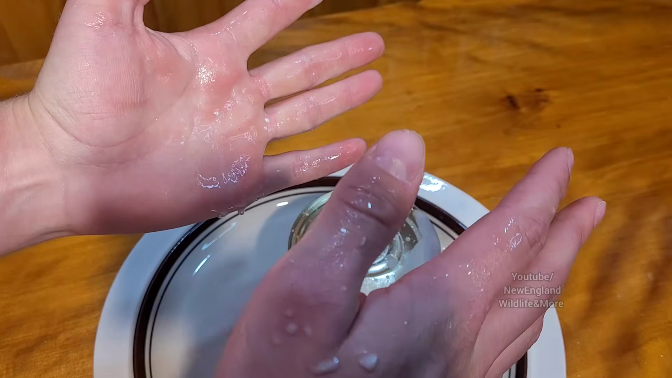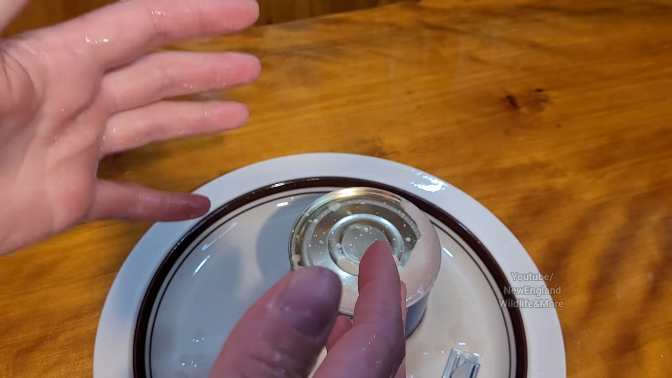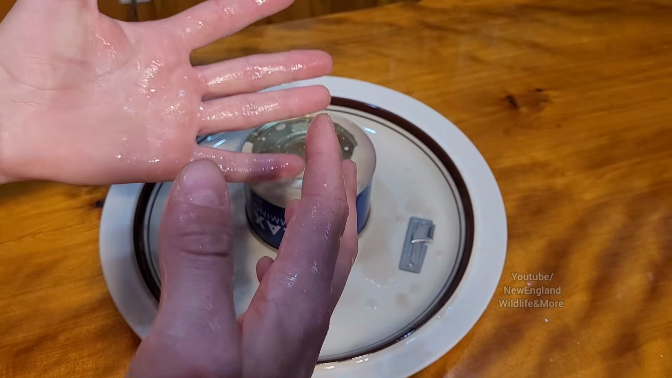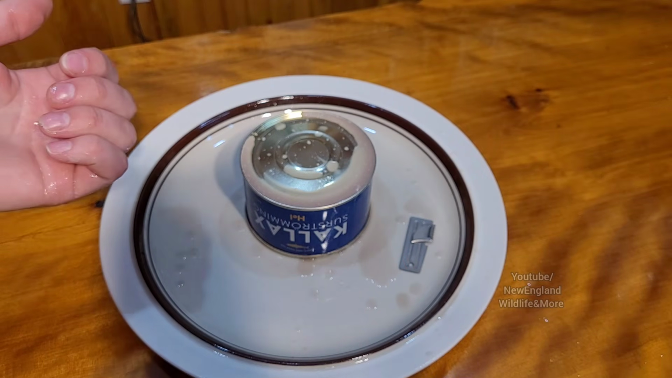It's all over my hands, all over my body, all over my face, all over the wall probably. It's absolutely everywhere. Are you kidding me? I gotta go wash off my hands and take a shower as soon as I'm done with this.